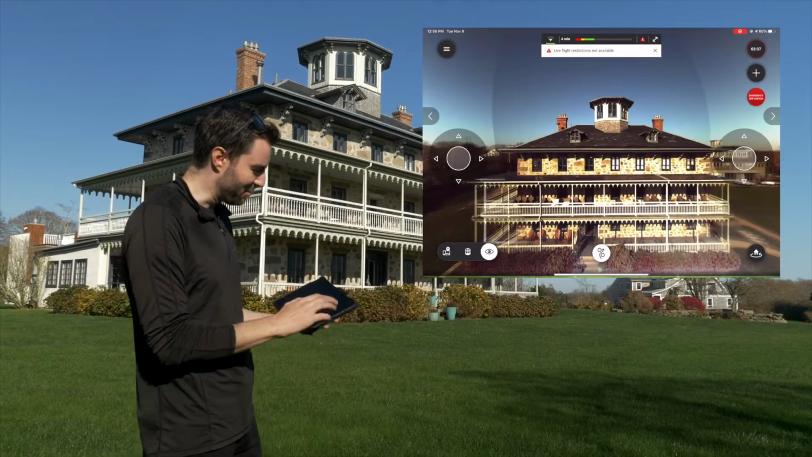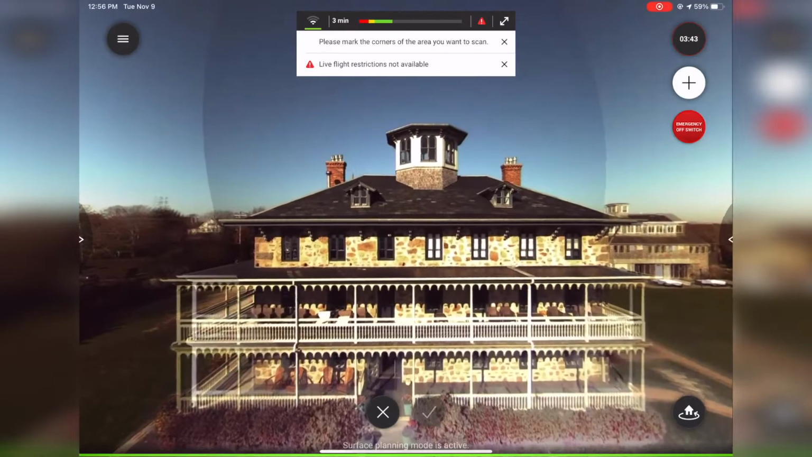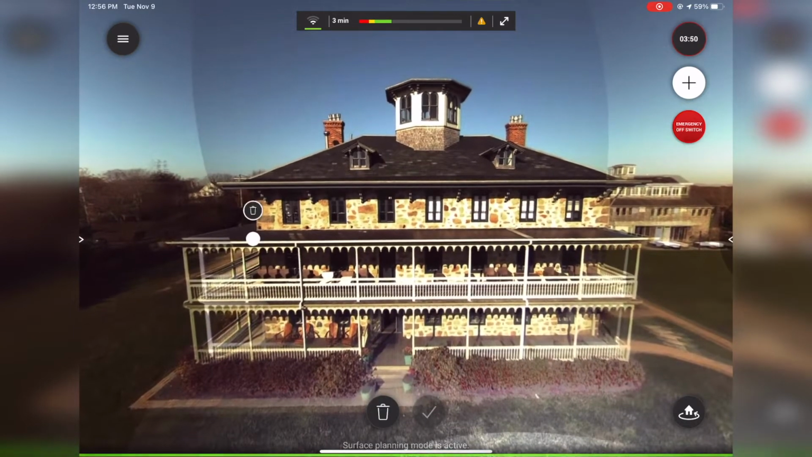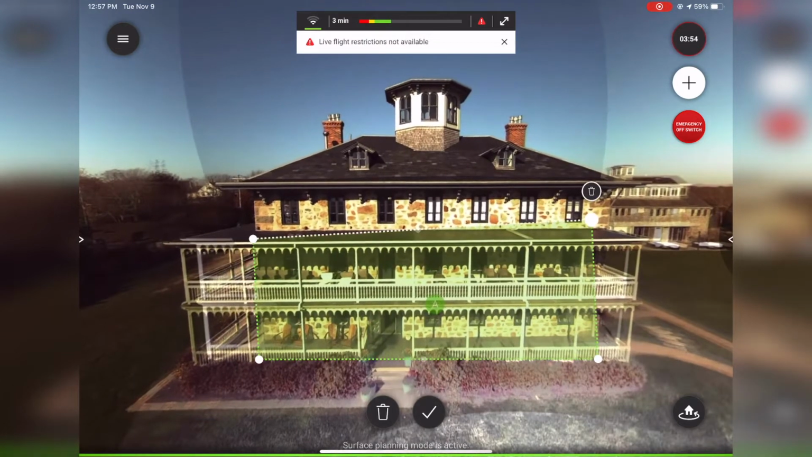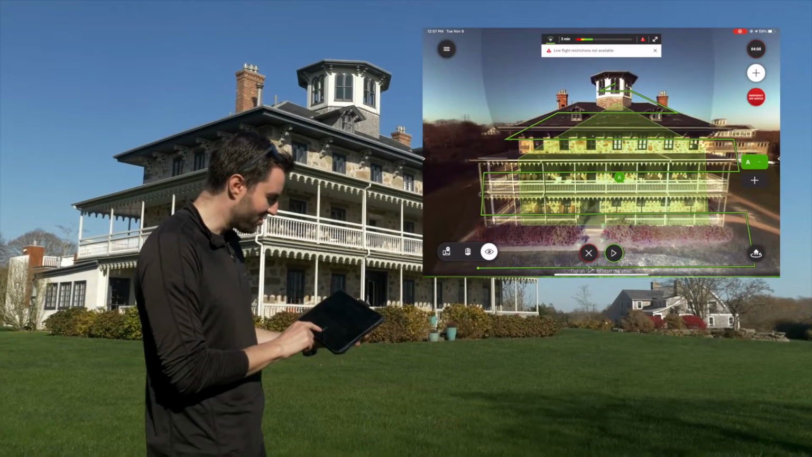And now I'm going to tap New Scan, and instead of area recording, this time I'm going to do surface recording. So now it's asking me to choose the points on the facade that I want to scan. So I'm going to create a box. It's created the flight path for me, and now all I have to do is press play.